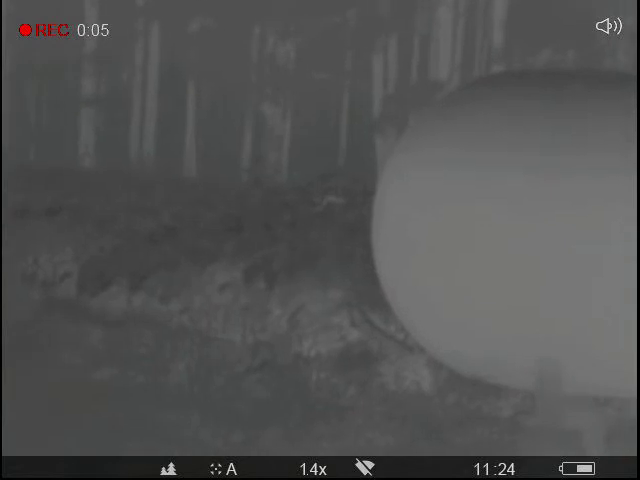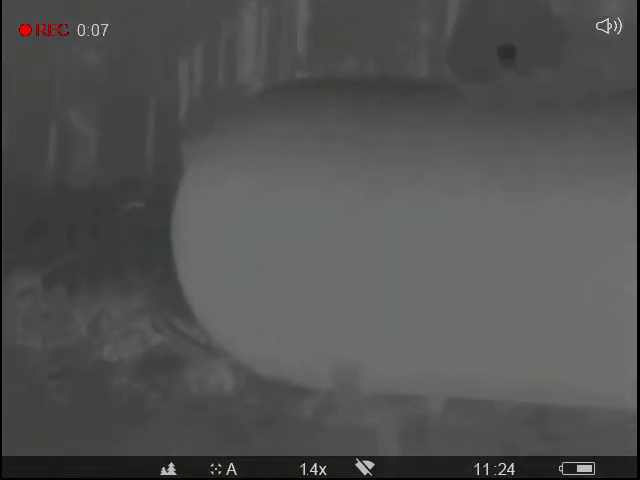Here's something else that I found amazing about a thermal scope. I'm on my farm here, and I've got this Helion XP28 made by Pulsar. It's a thermal camera, and it's showing this propane tank here. It's a 500-gallon tank, and it's as full as you can put them. You really can't fill them up more than about 80%.